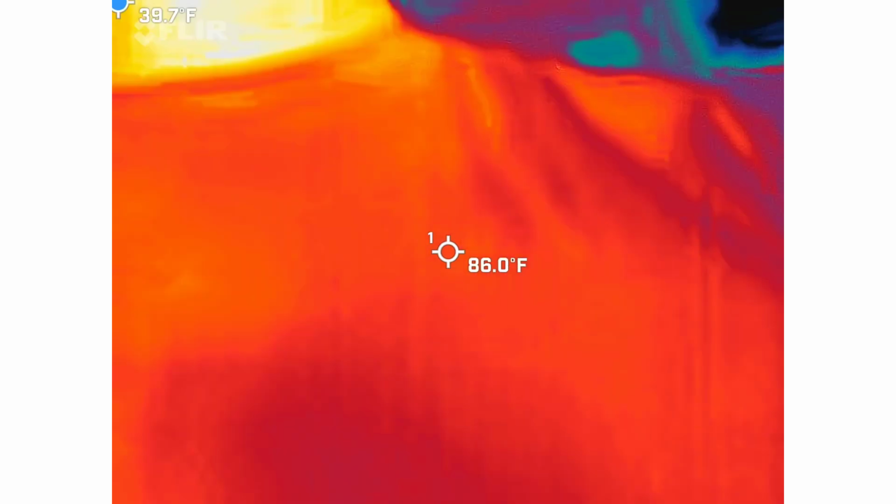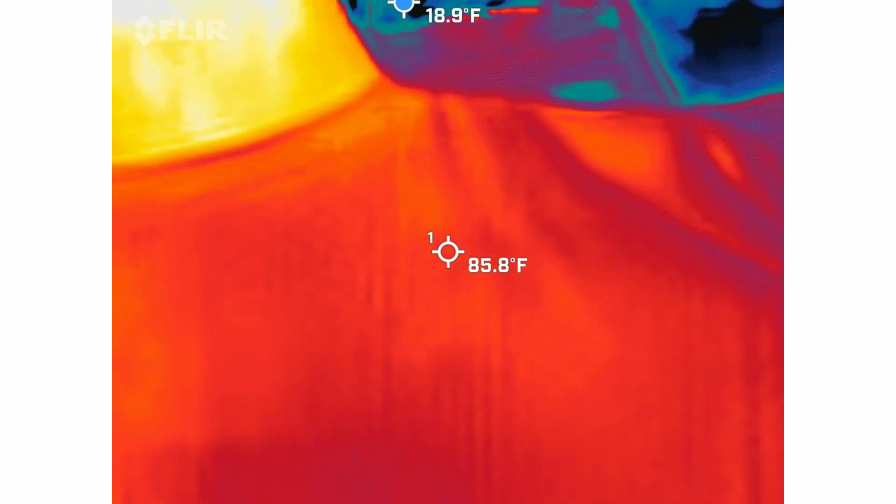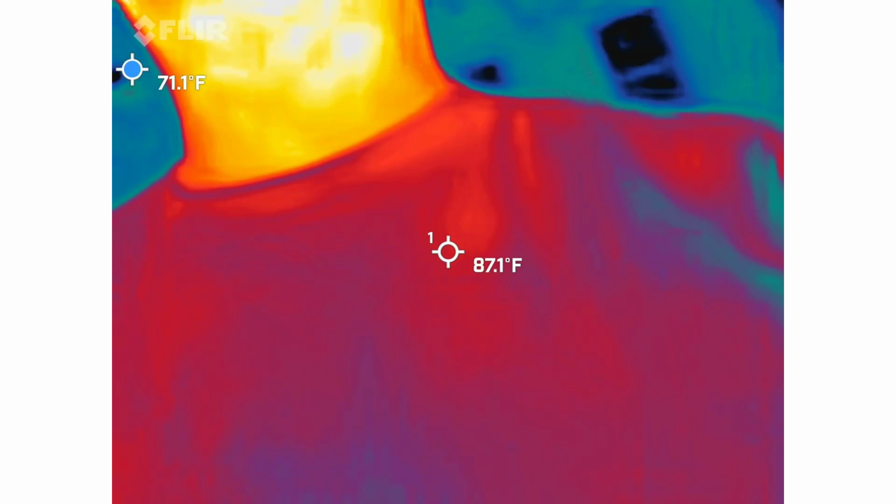So this is the real deal. This is a FLIR. So this is actually what firemen use to actually help save people. So this is not a phone app. This is not some phony thing that you can download. Like, this is the real deal.